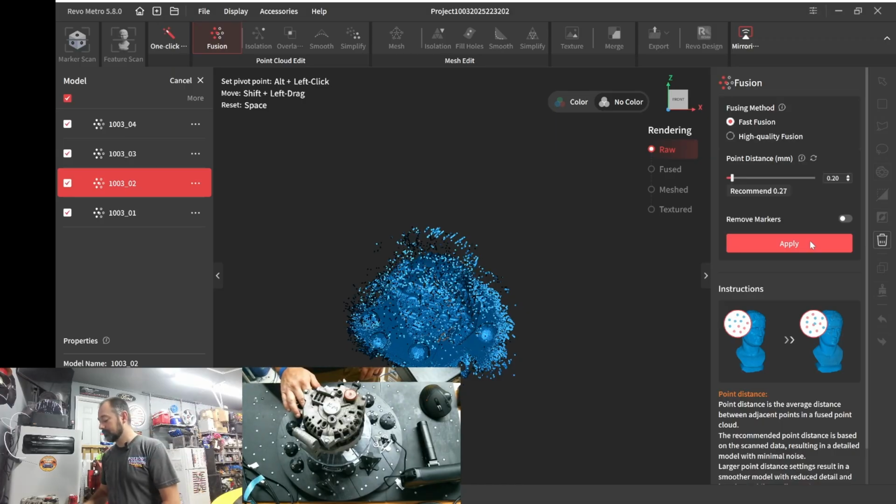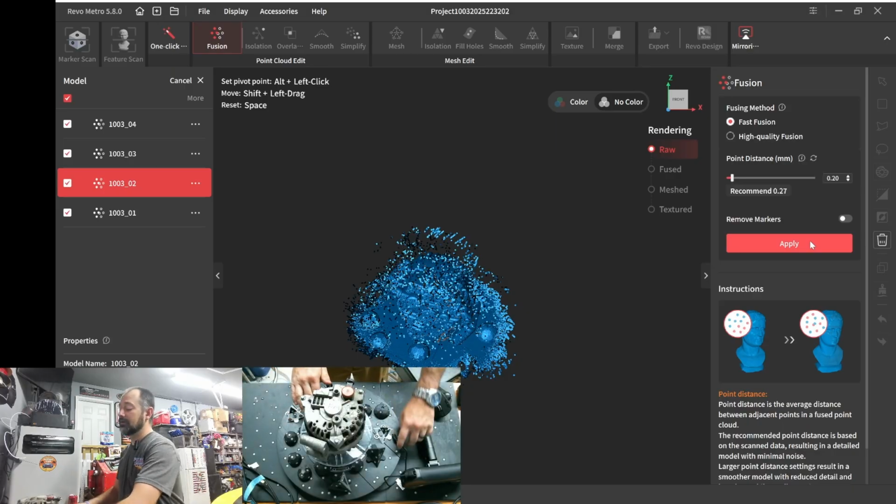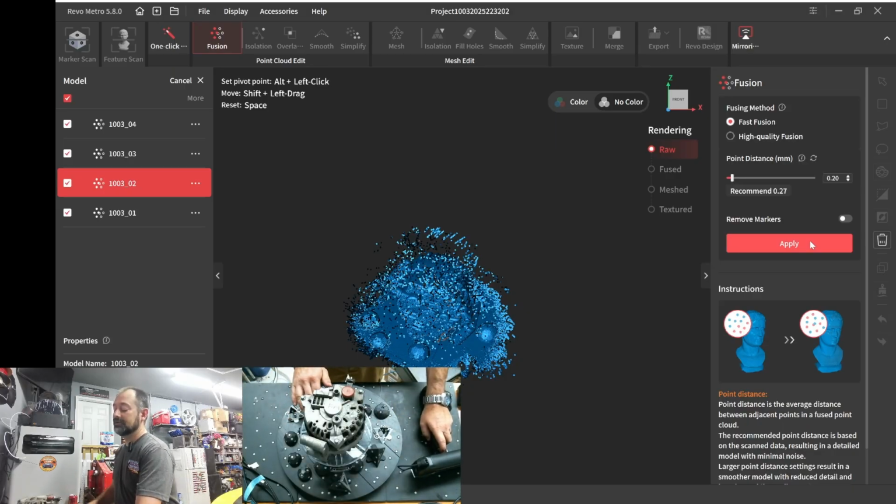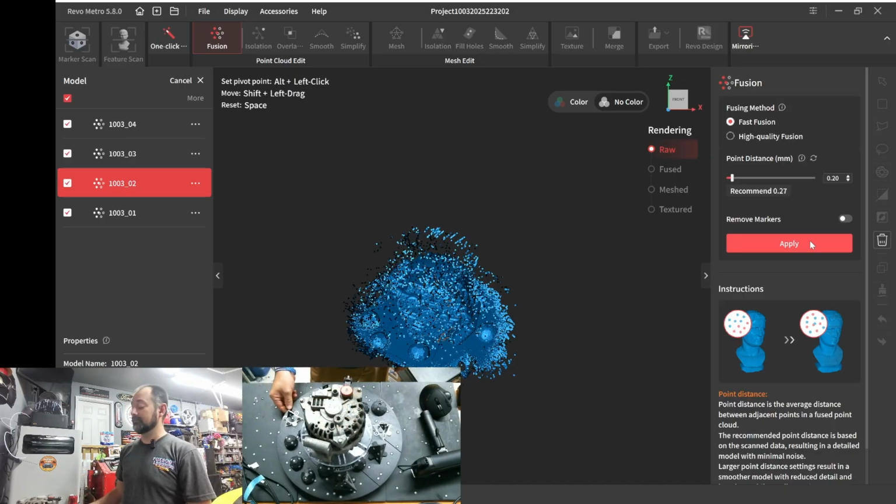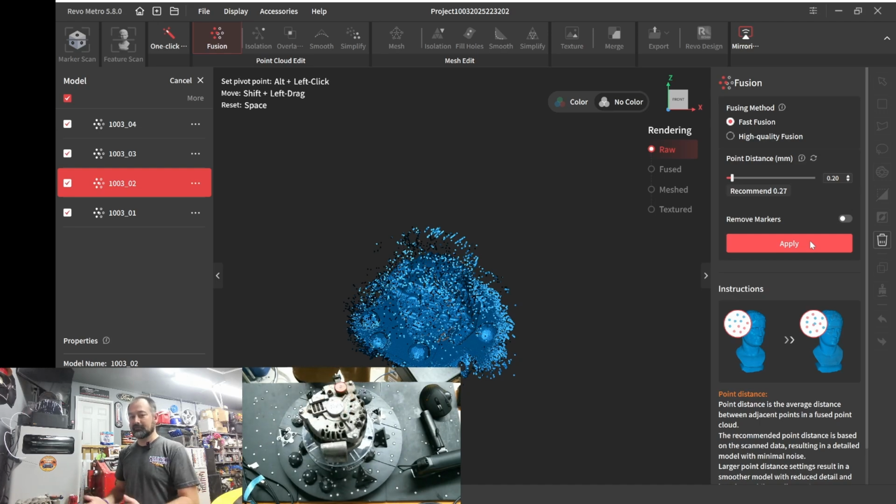Now, was this optimal? No. I should have planned it a little bit better. If I left the pulley installed, it probably would have been fine. There's enough resistance in it that I could have spun it, but it's just sitting on the stud that the nut's mounted to. So, you have to adapt for what you're trying to scan.